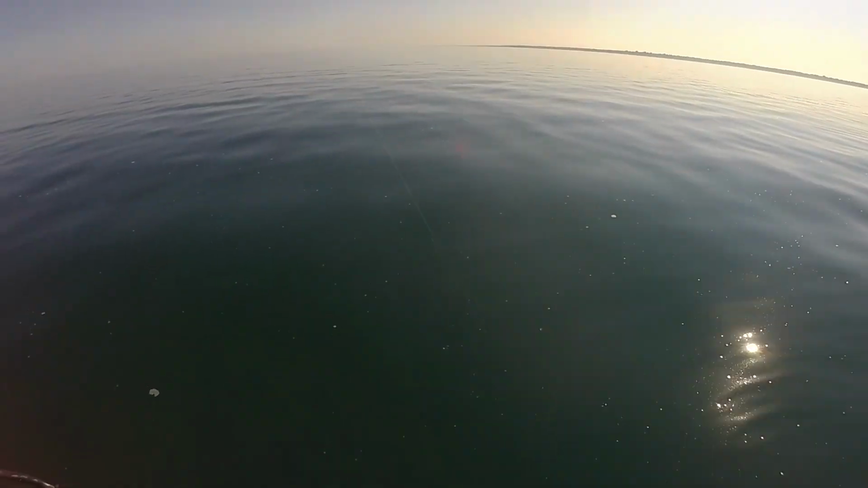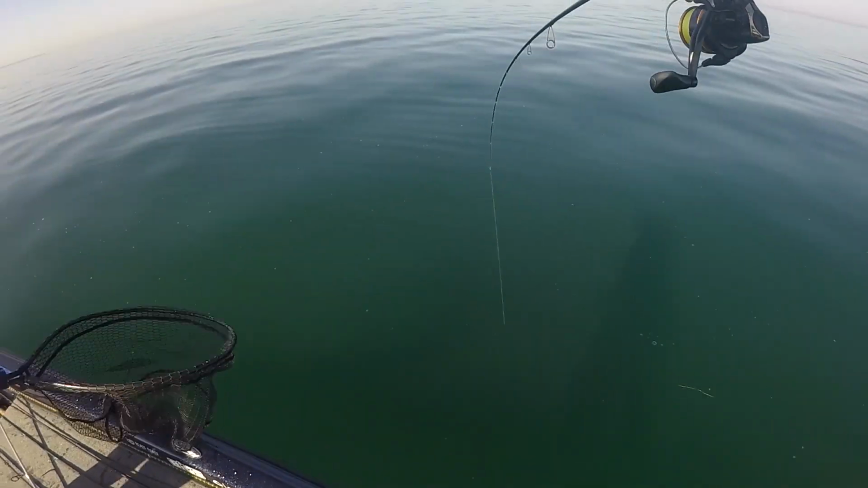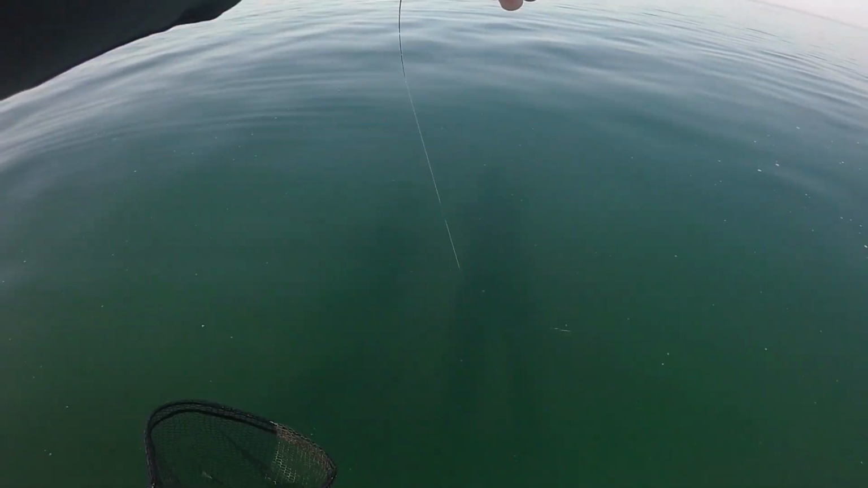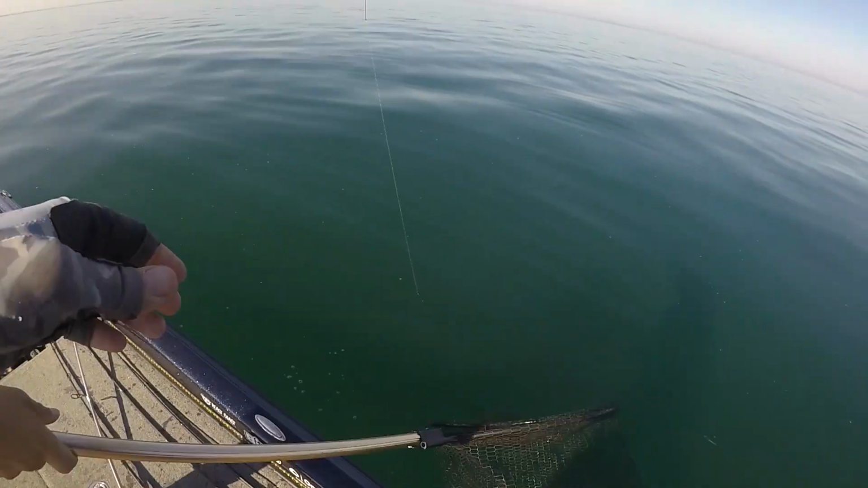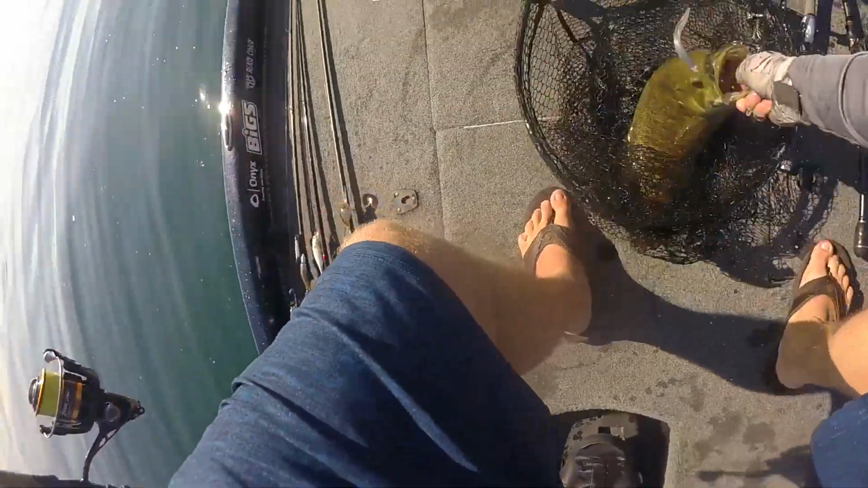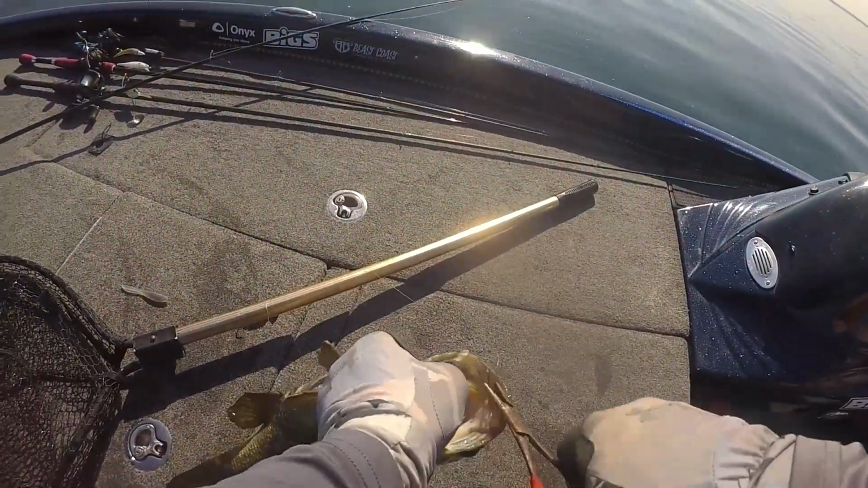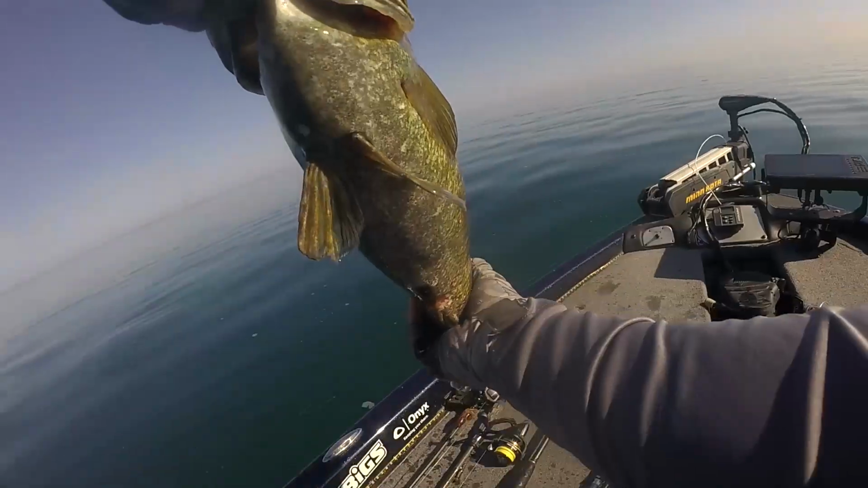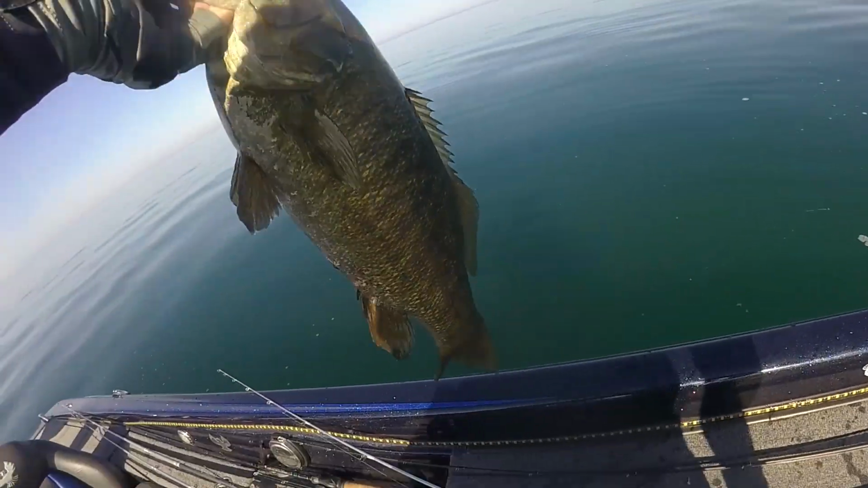Can't tell. Yep. Big. Big, dude. Dang, dude, that Beast Coast Magic Flick is killing it, dude. They're eating those white shiners. Dude, give me that net. I got it. Look at that Magic Flick right there. That was the next drop. Oh my God. Look at how fat that fish is. So healthy.